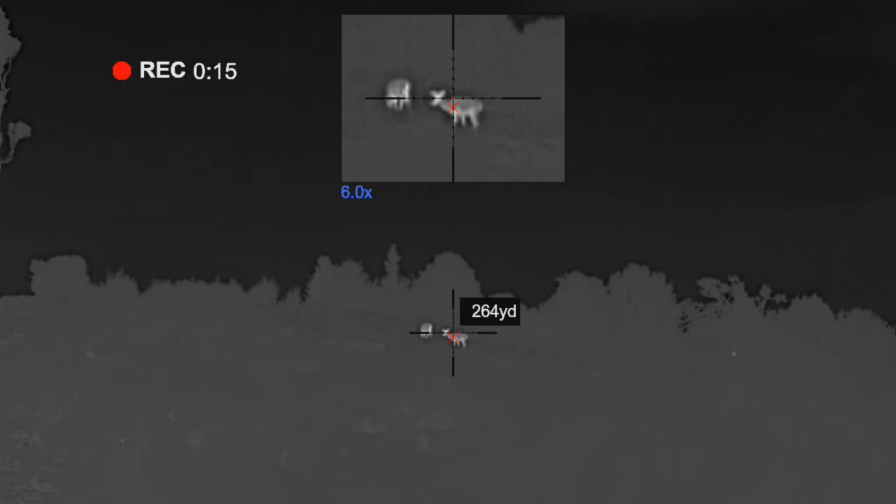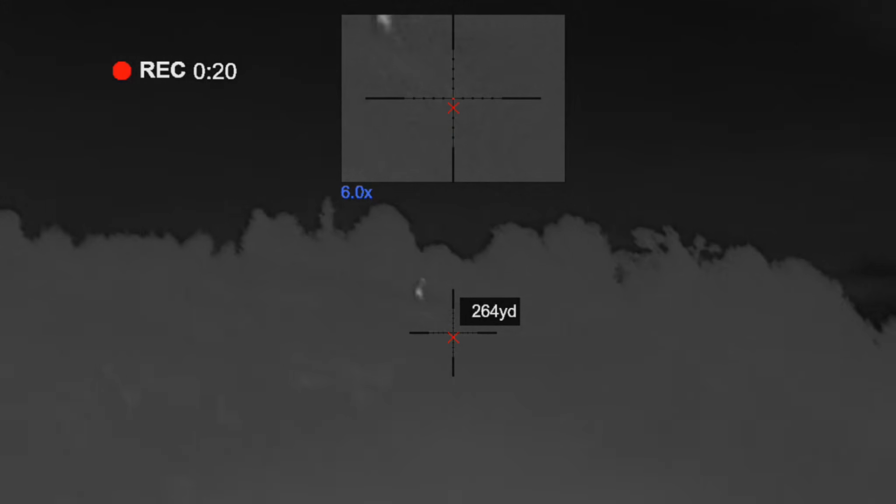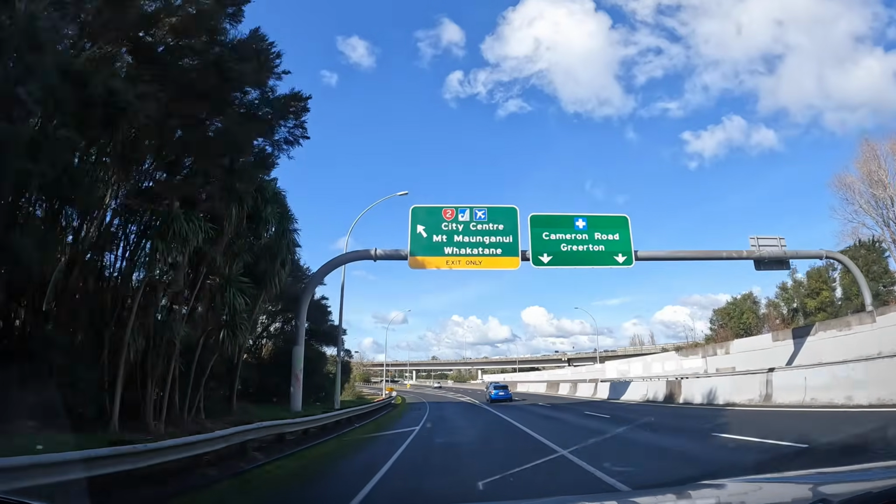How's it going, everyone? On this hunt we're going full send, Toby? Full send. Got cousin Toby here and we're going for Sambar deer, and we're going with Toby's mate Clinton. He is an ex-athlete and he likes to go full send until we get something, so we're going thermal hunting for these. They're on private land, so you can hunt at night with the thermals.